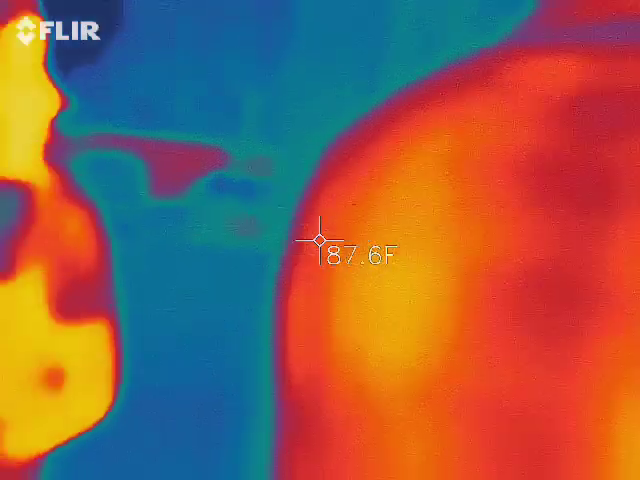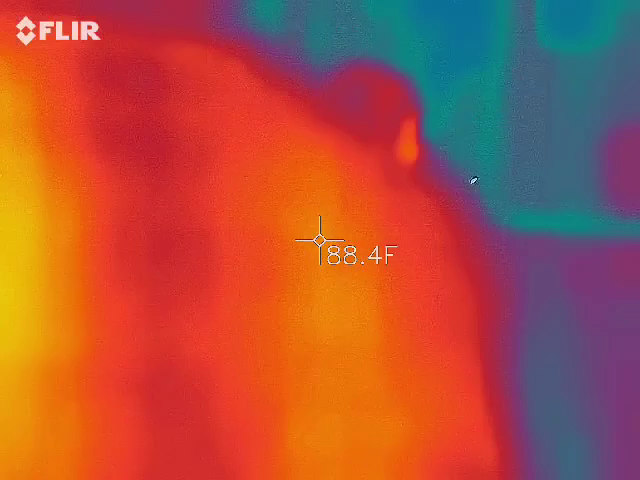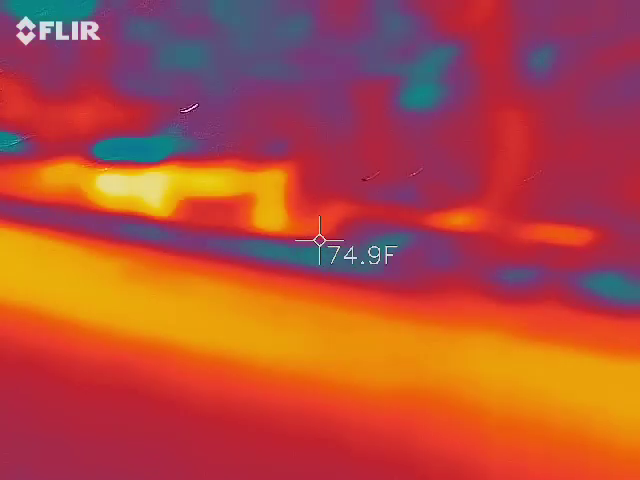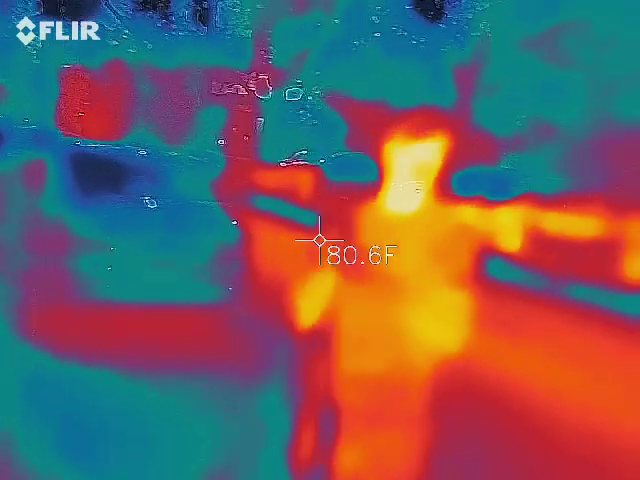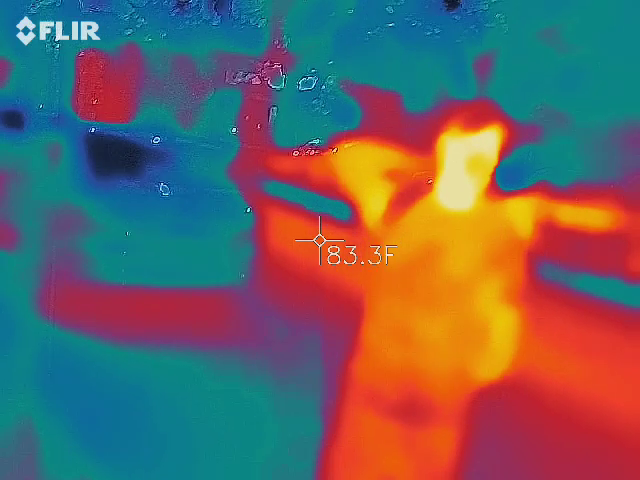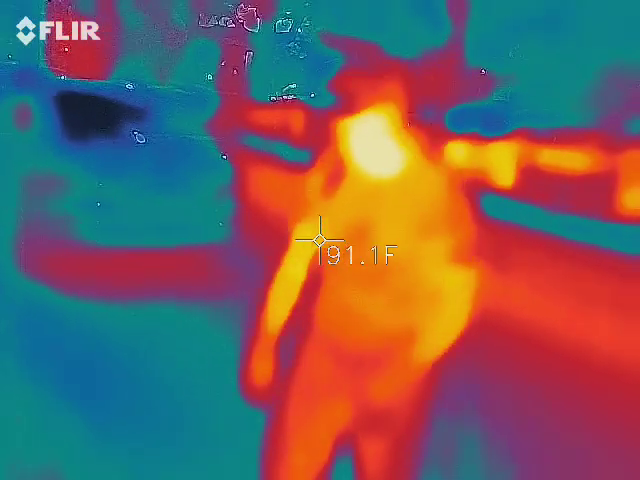What did you say about glass? Like it doesn't go through? It will not see through glass, because glass is an object and it does not see in three-dimensional. So as it is looking, it's going to basically look at a pane of glass as just a temperature. That's all it's going to be.